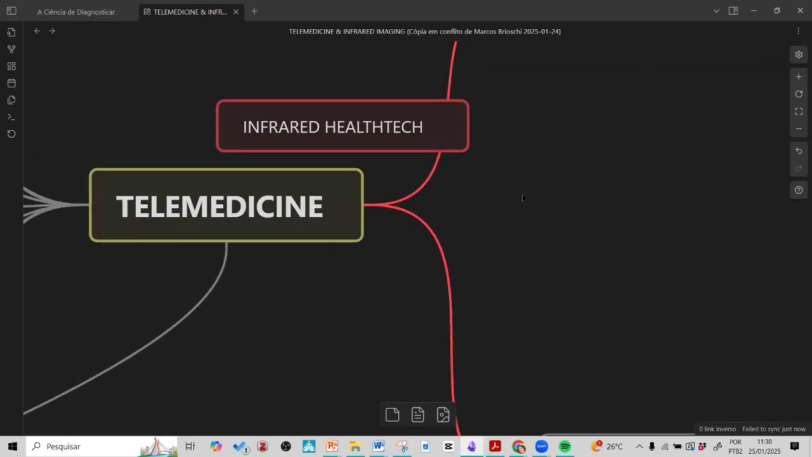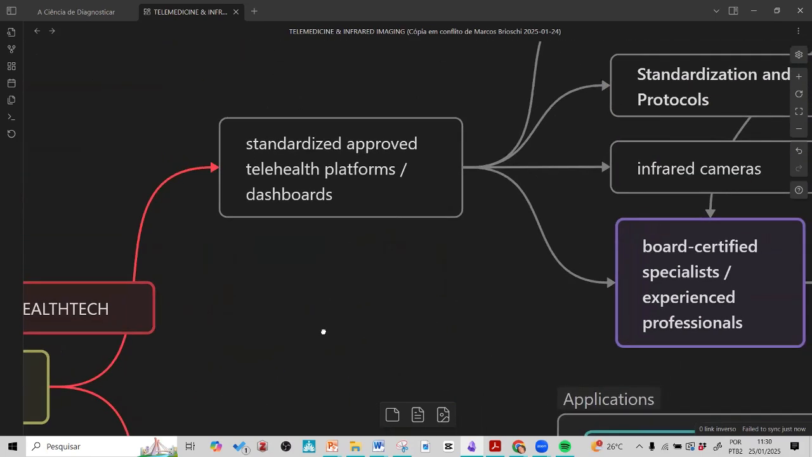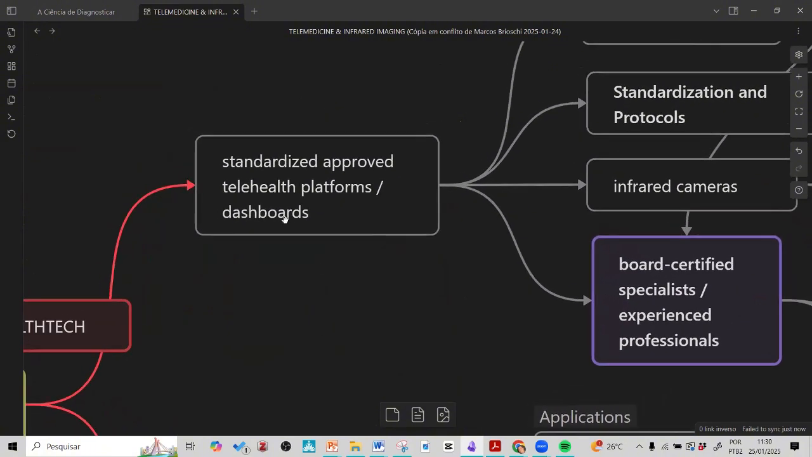Let's go ahead here. So, but how can I start my telemedicine service, or how can I increase my telemedicine? We have some steps. One of the most important is standardized protocols. Standardized protocol. Remember, routine. Standardized, approved telehealth platforms. So telemedicine is not sending images by emails or by WhatsApp. You need a system with high security.